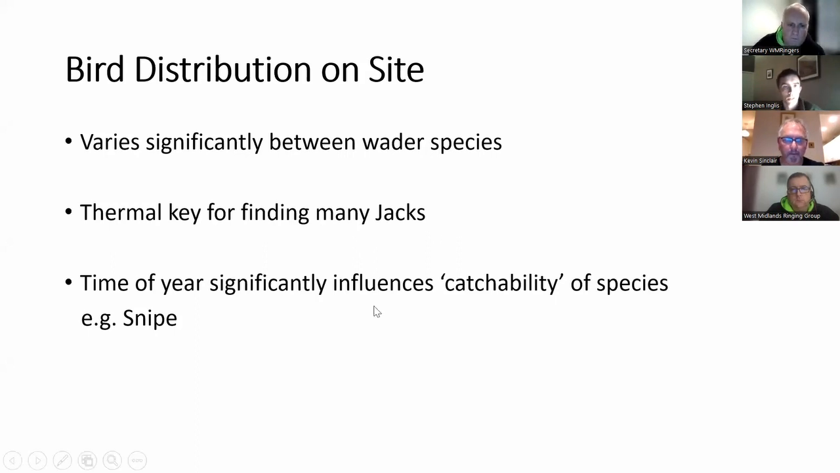Thanks, Kevin. The good thing about the way we're recording it is we're getting an idea of the birds that we're catching and ringing and maybe retrapping, but we're also doing the wider survey element, and that's building up a nice picture of how the birds are using the site and what times of year they're passing through. With it still being relatively early days, we're finding there is a bit of variation between where the different species are found, and that's related to their ecology.